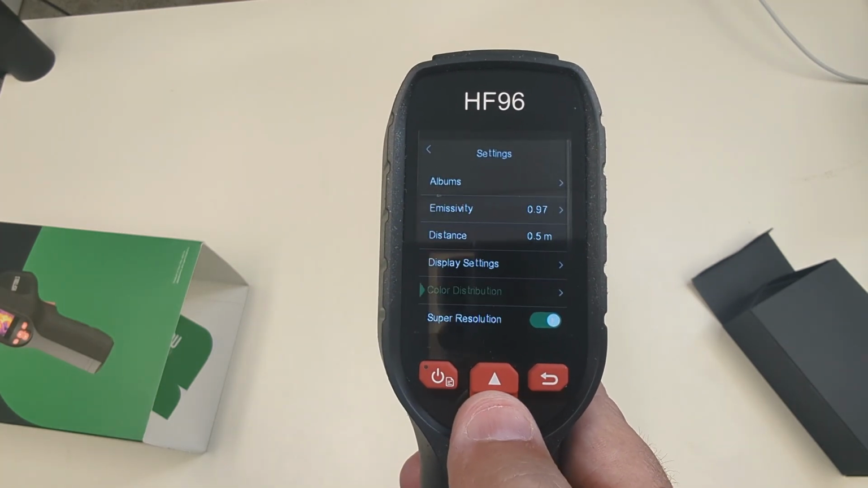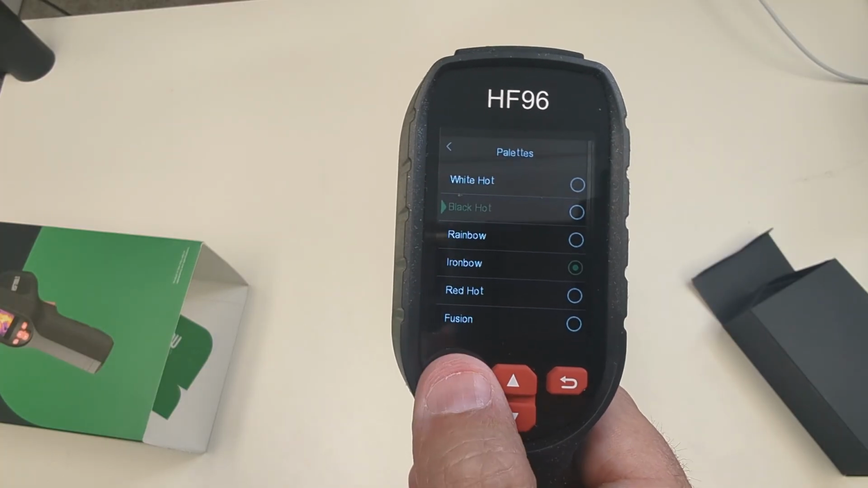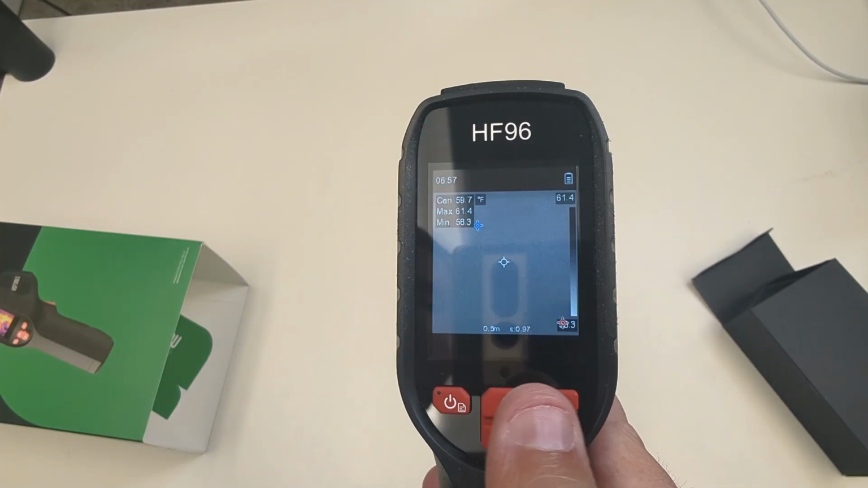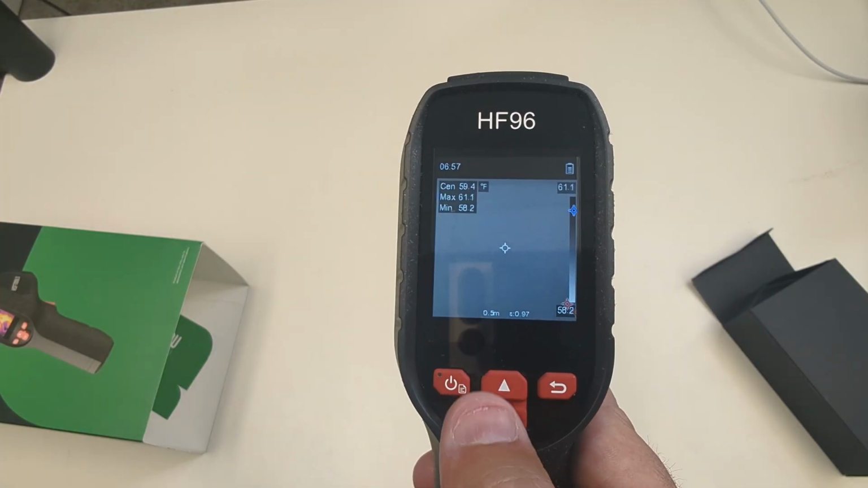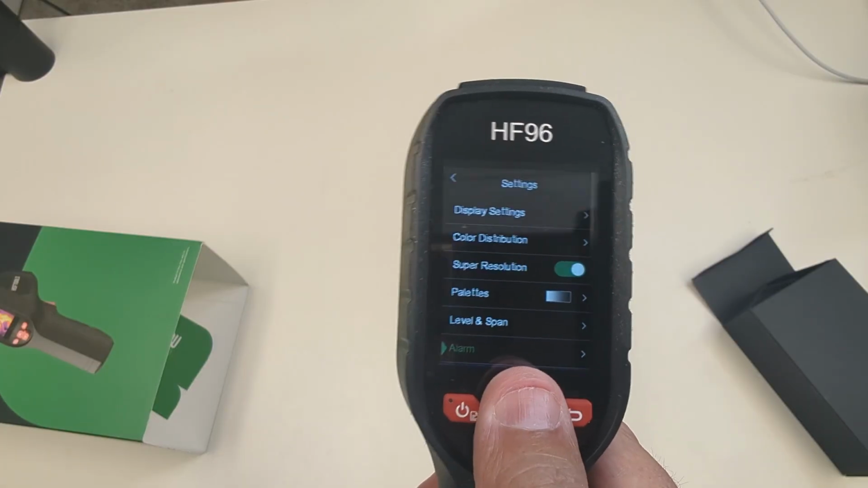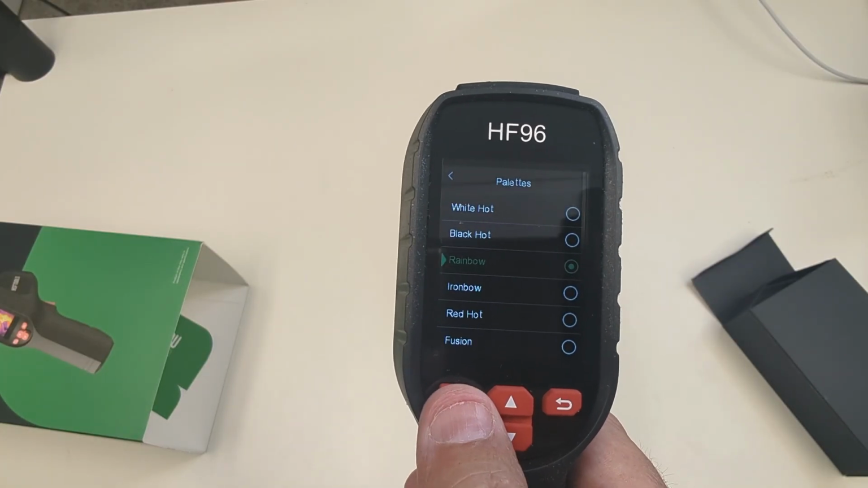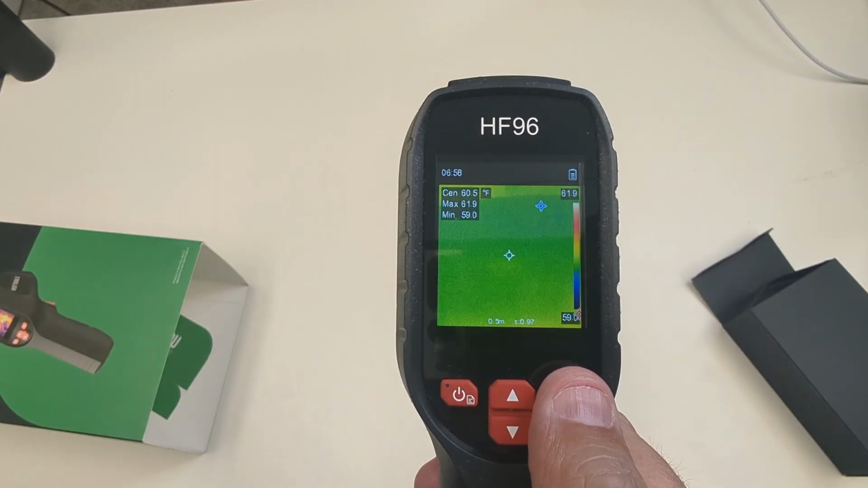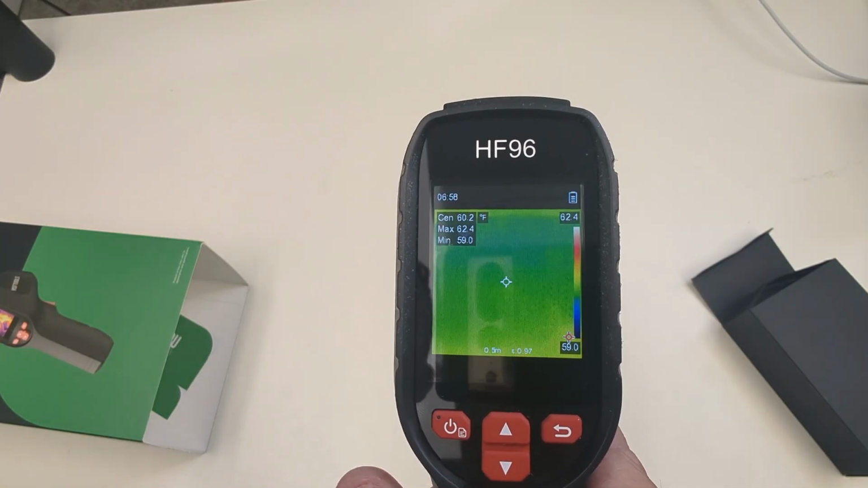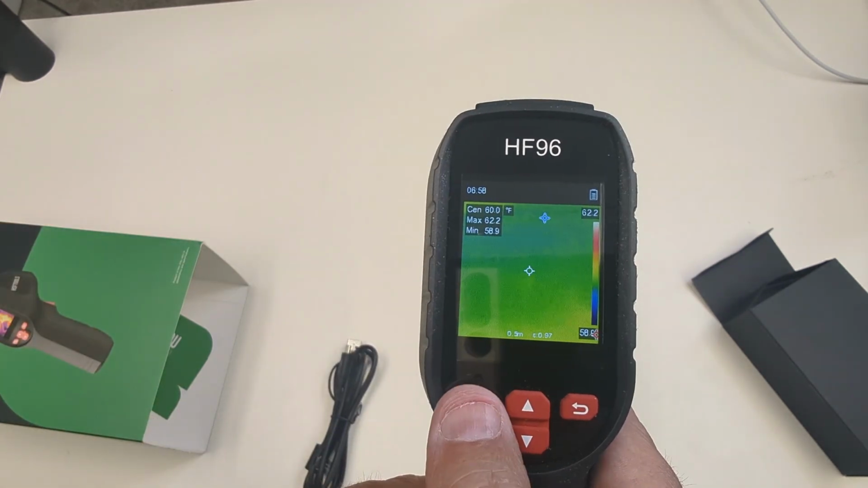So again, I'm going to go down to palettes. See black hot, and you can see this is almost like grayscale. I'm going to keep it on probably red. Let's see here on our palettes. Go rainbow. Yeah, so we'll go rainbow, and then let's jump over and show you just some images that you can get with this, different things like that, and we will go from there.